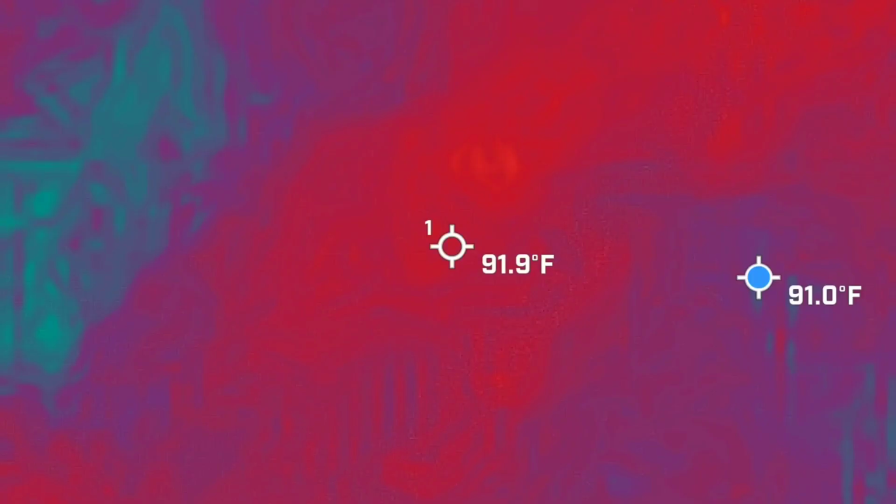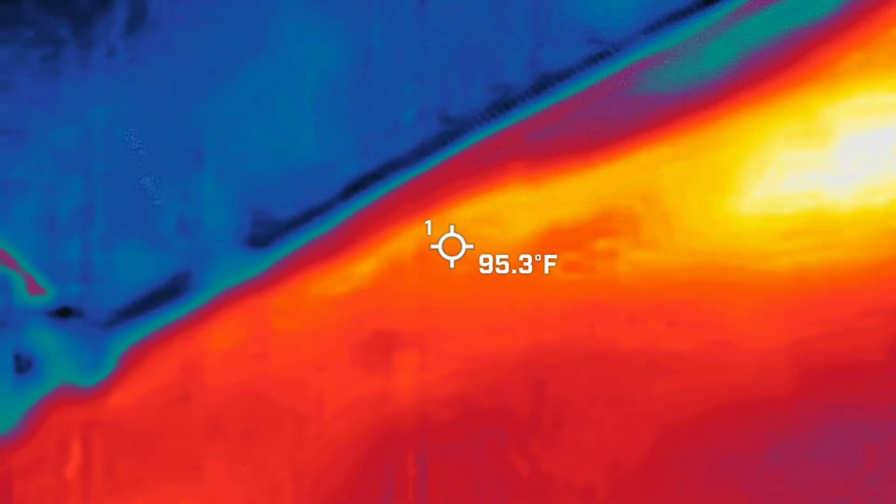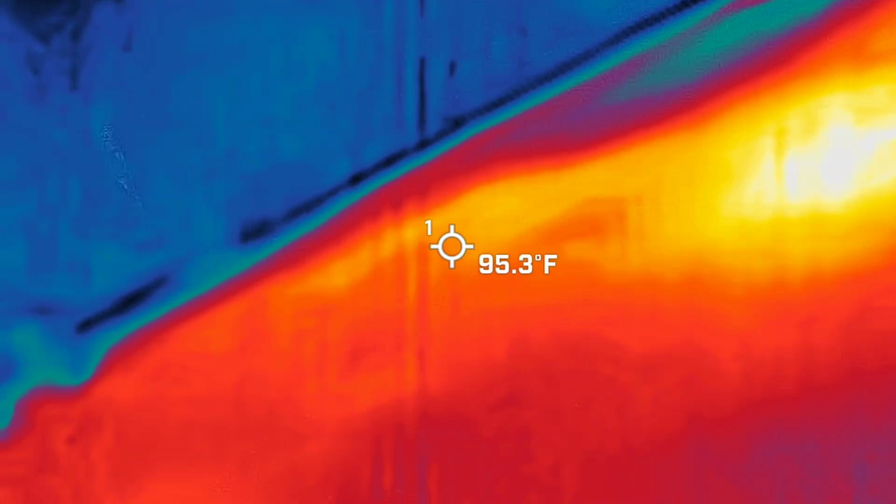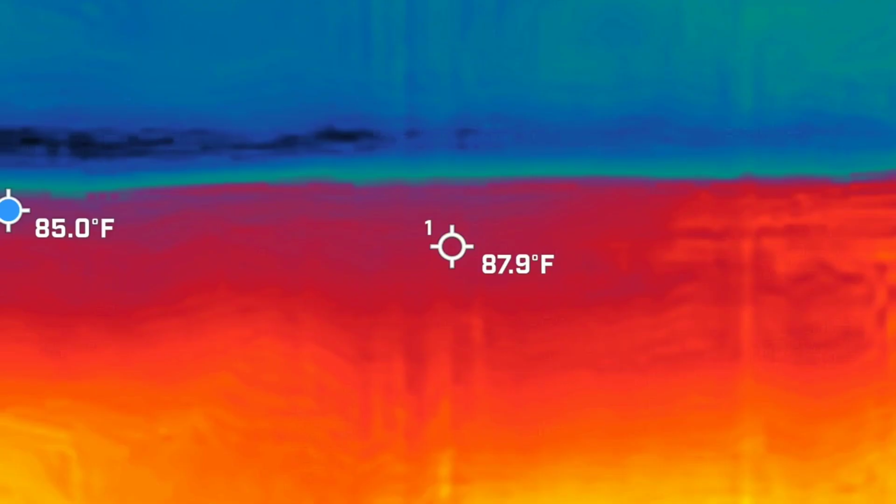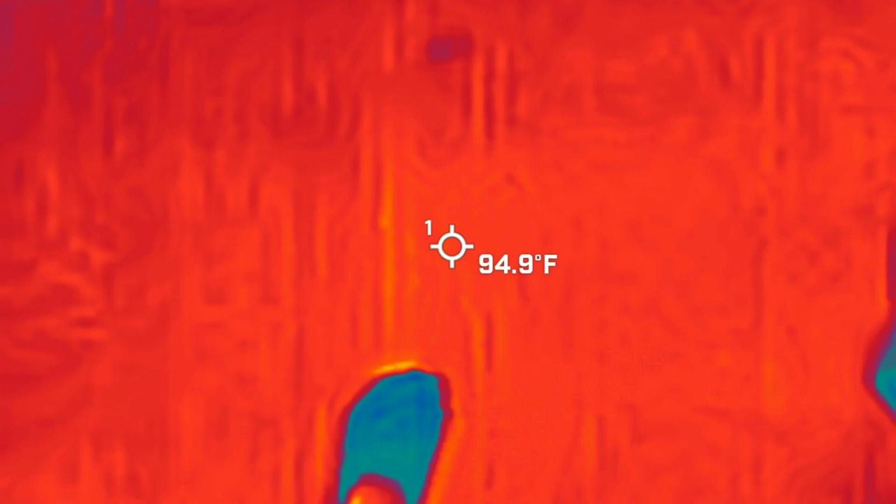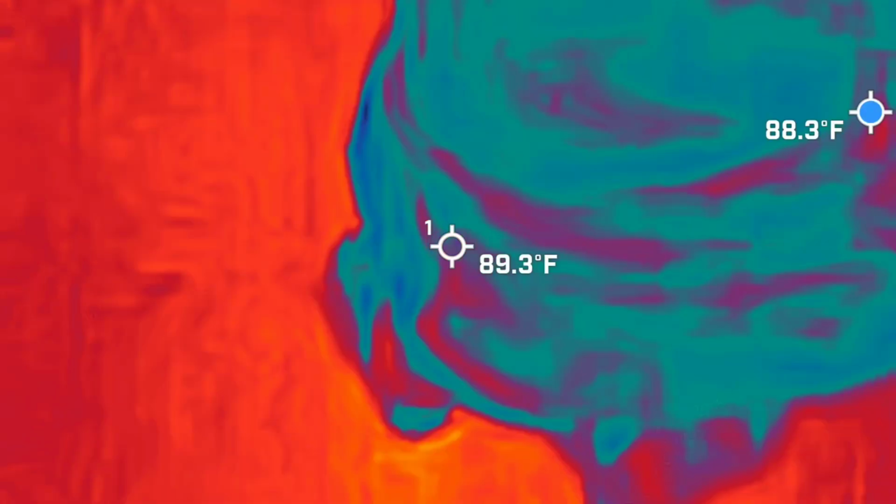Equipment. Oh. Spoons? Are you taking pictures of your device? Is that allowed? Who cares? It's your night. That'd be fun.